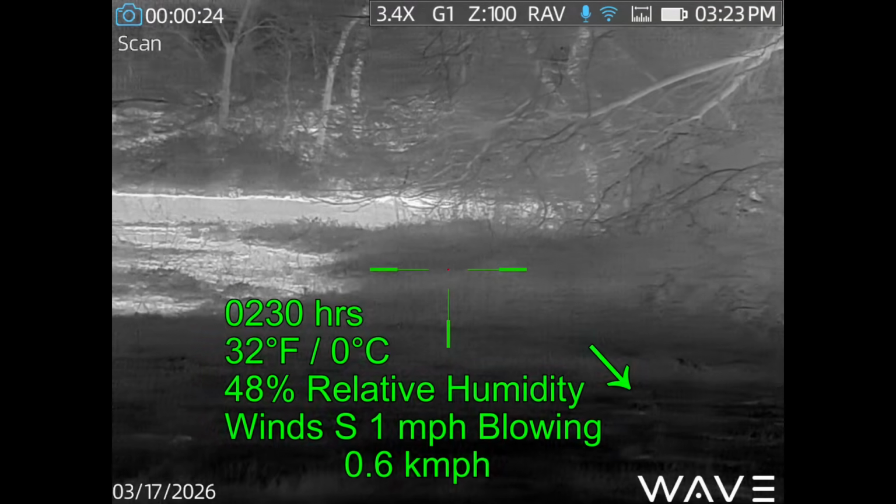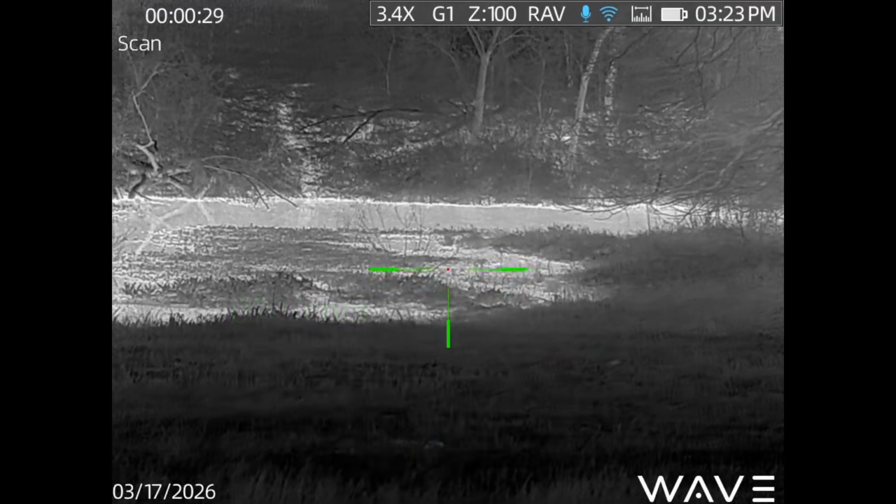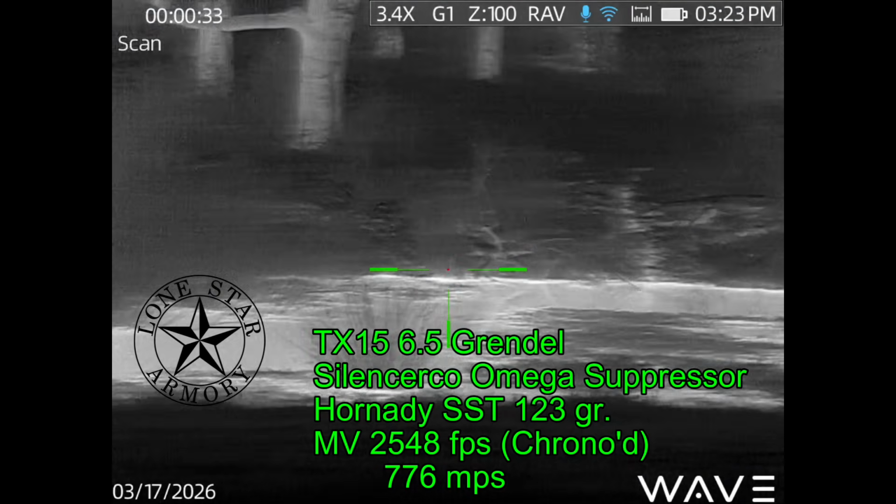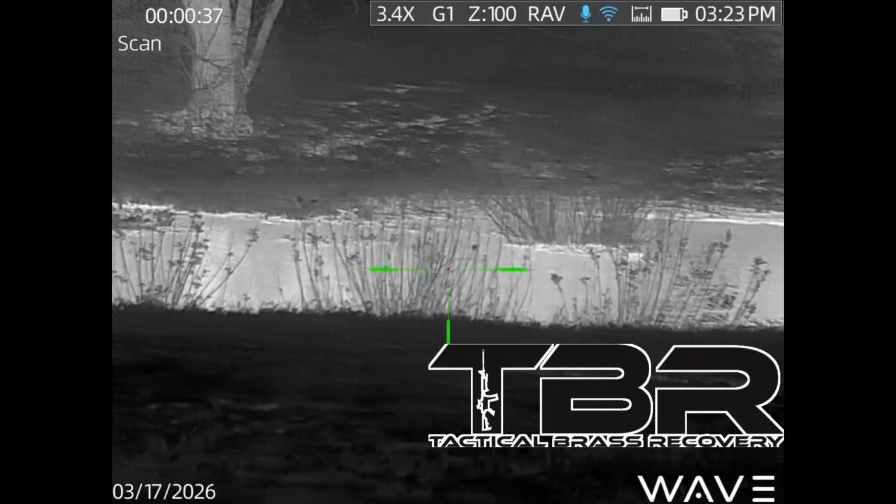And here by the creek it's about 32 degrees according to my truck. And the wind is negligible. I'm going to be shooting my 6.5 Brindle from Lone Star Armory, with a Brass Catcher by Tactical Brass Recovery.